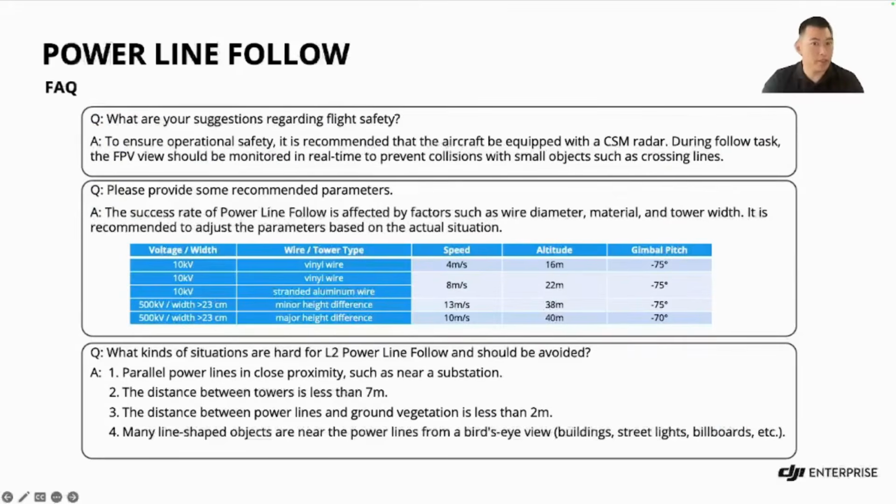So let's address some of the frequently asked questions. What are your suggestions regarding flight safety? First, we recommend the CSM radar and monitoring the FPV while the operation is occurring. What are some parameters that you would recommend? We have the chart, so depending on what kind of lines you're doing, you can see what kind of altitude, speed and gimbal pitch we recommend.